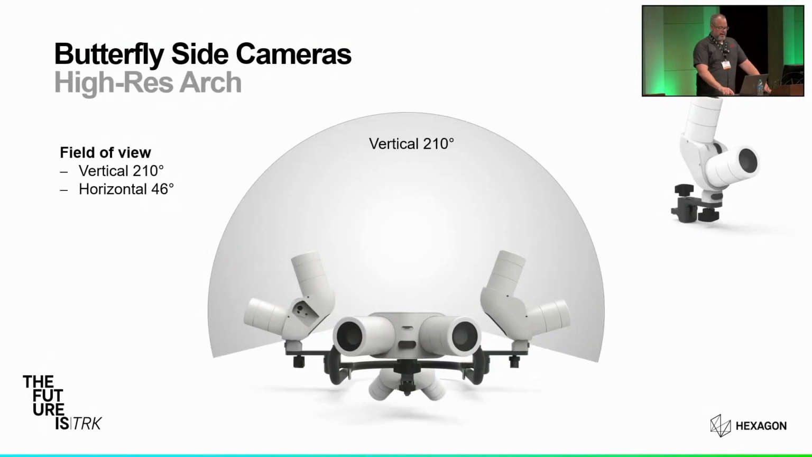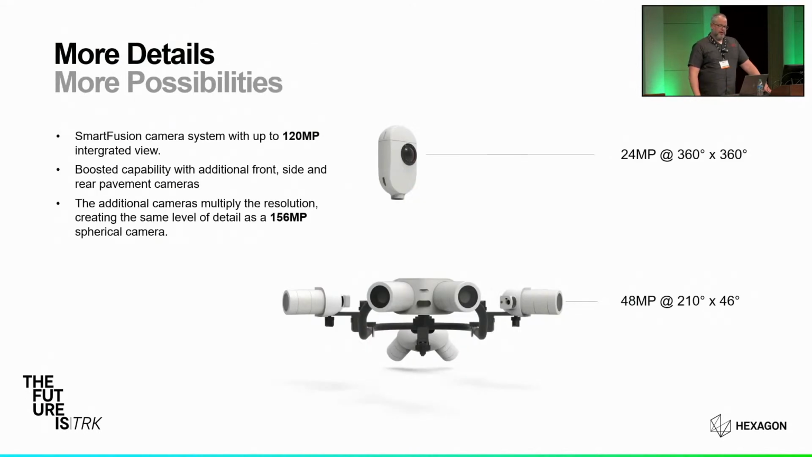Ultimately, what we're getting at here is a combined image resolution with all cameras of up to 120 megapixels per camera event. This is pretty good. All of these side cameras combined with the spherical camera gives us something that we could expect off of a 156 megapixel spherical camera.